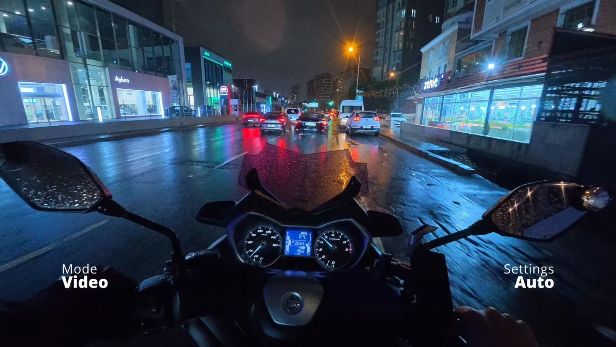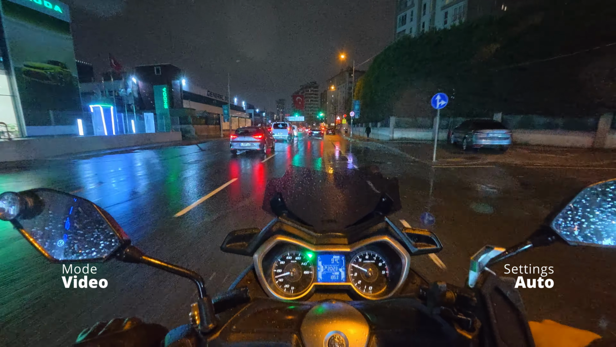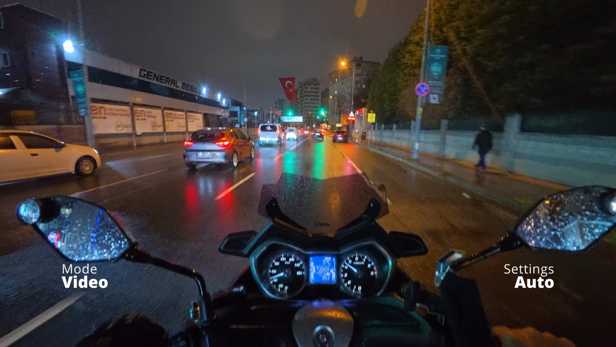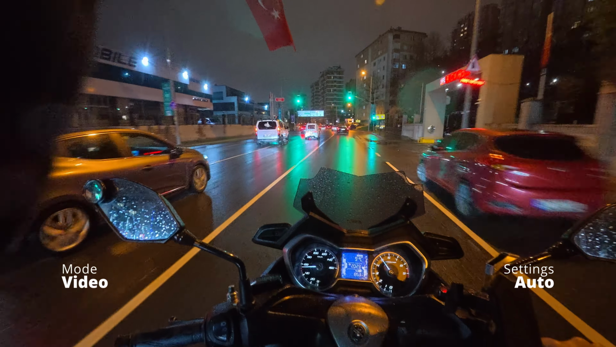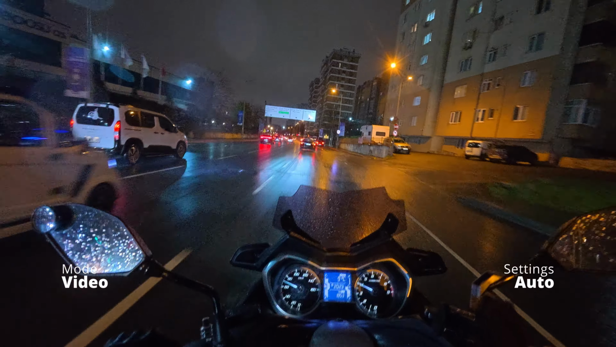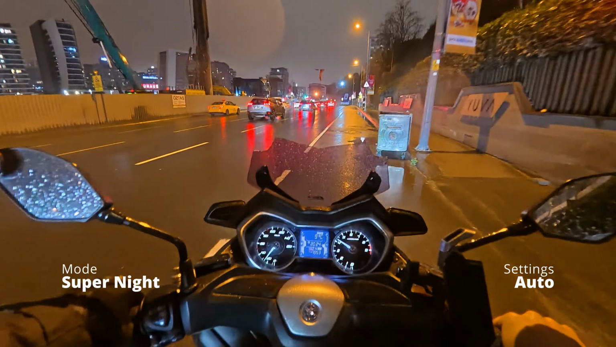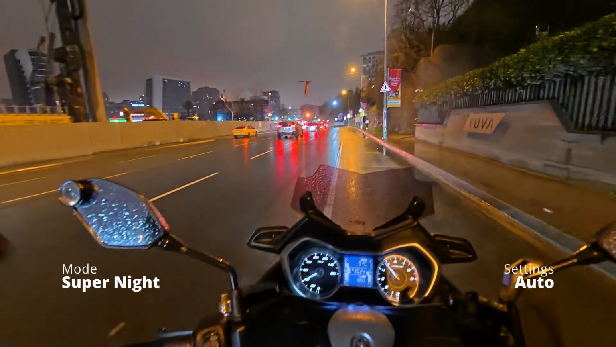All settings at auto, but video mode versus all settings at auto, but Video mode, super nice.